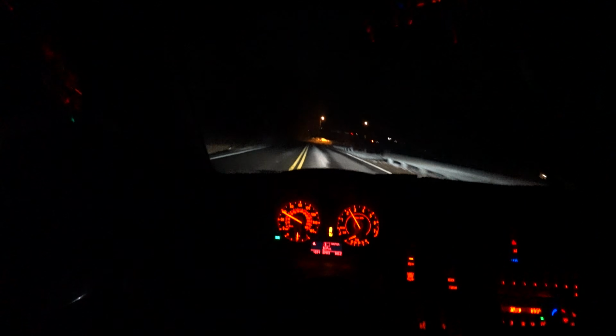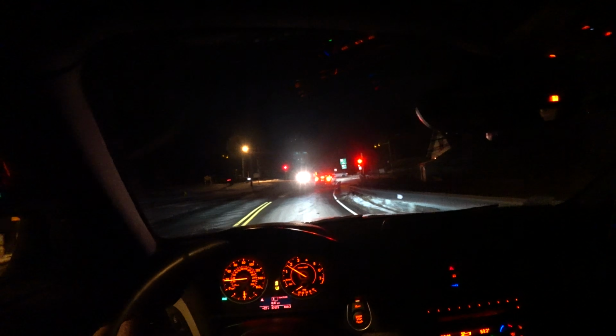So this was before the rev matching feature came out in these cars, so it's all manual. You're doing it yourself. Nice short throws. I feel, am I in the comfort mode of throttle right now, right? Yeah. Okay. Yeah, because I'm having to bury it to get a little throttle.